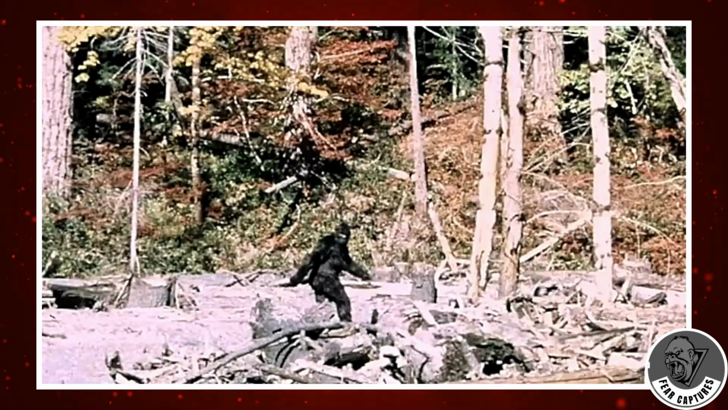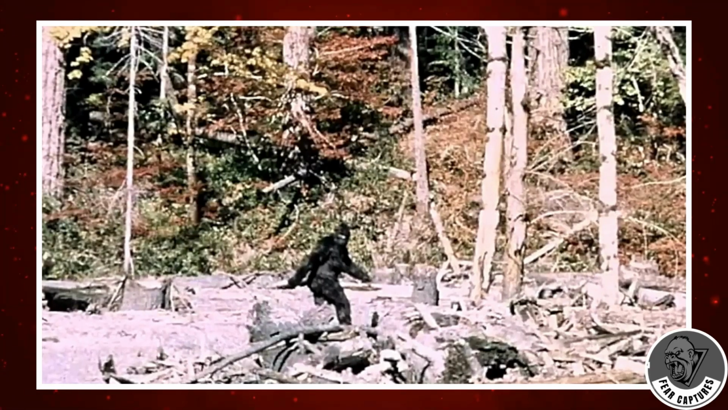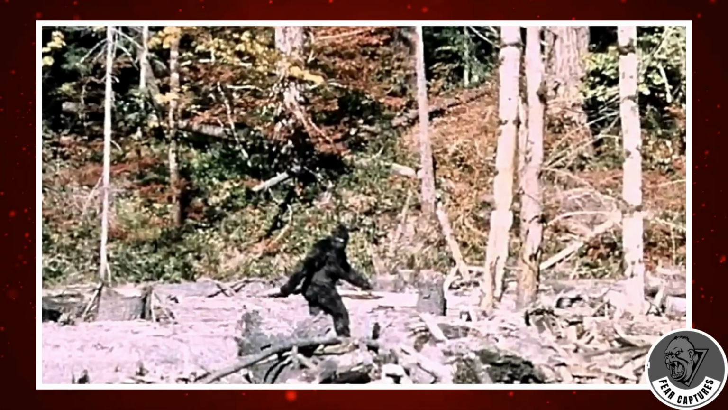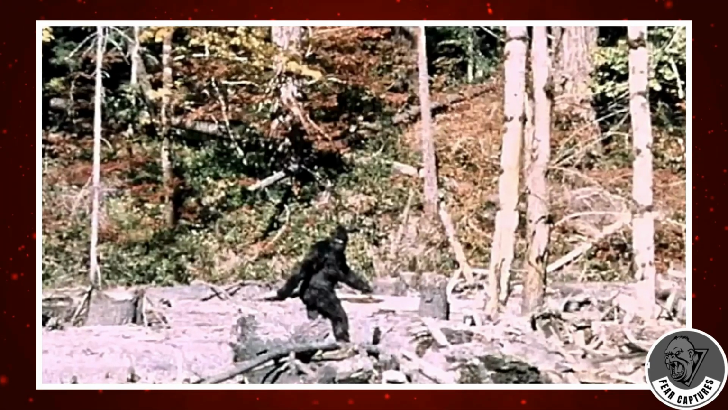Zoom in and it becomes painfully clear. Whatever this is, it's solid, tangible, and absolutely not human. Experts are already comparing it to the legendary 1967 Bluff Creek footage, the holy grail of Bigfoot evidence that's baffled analysts for over half a century.